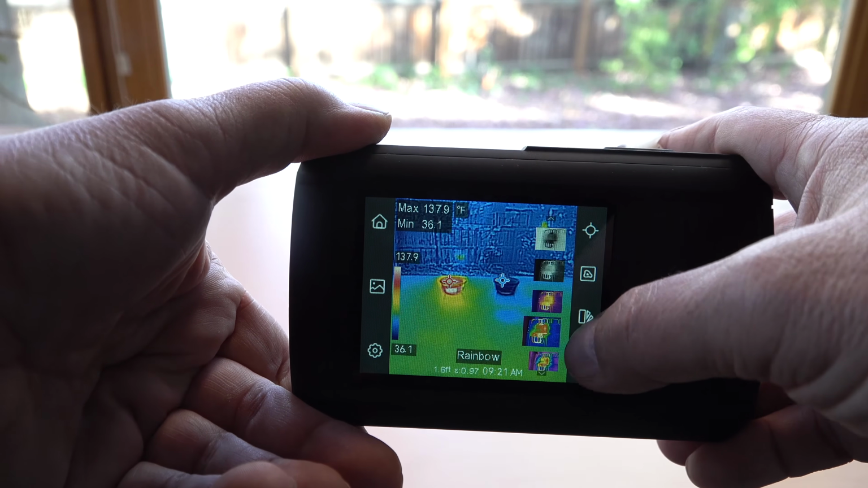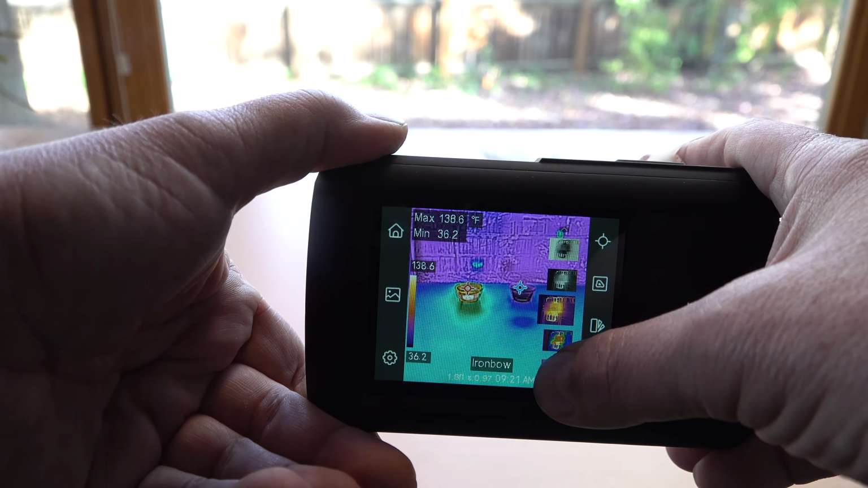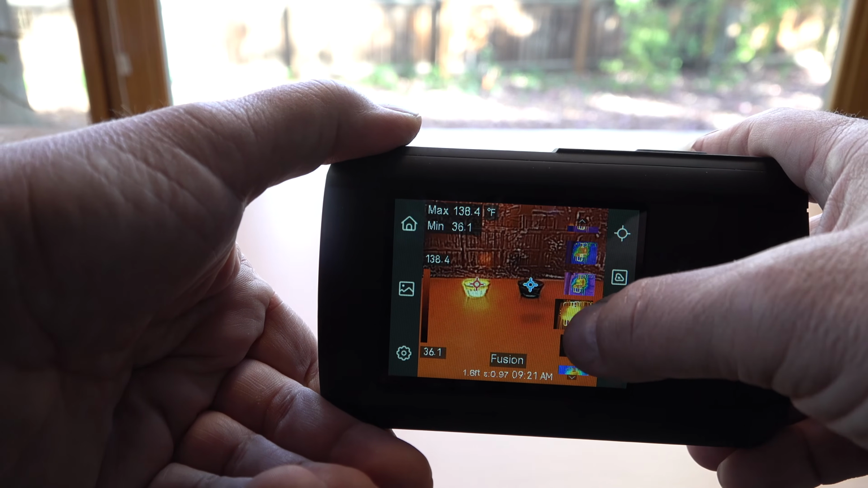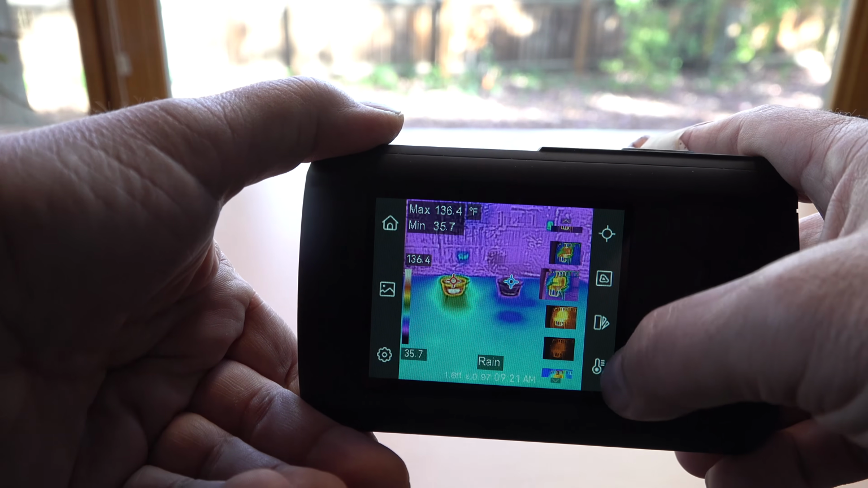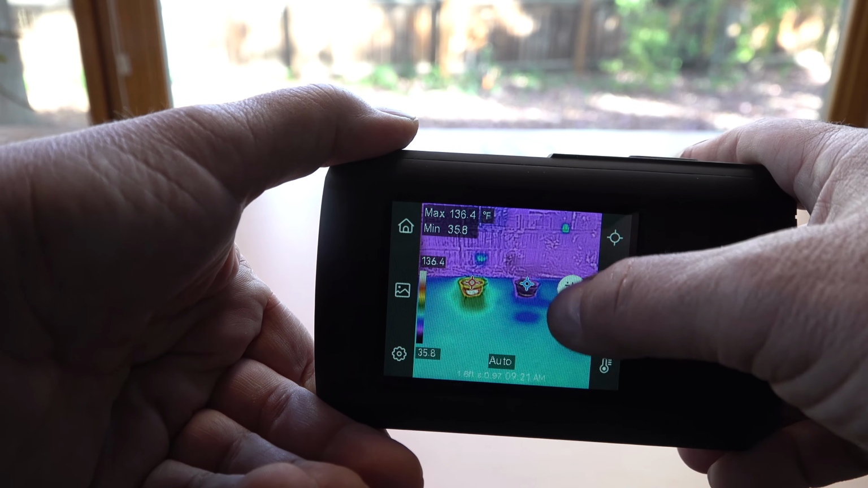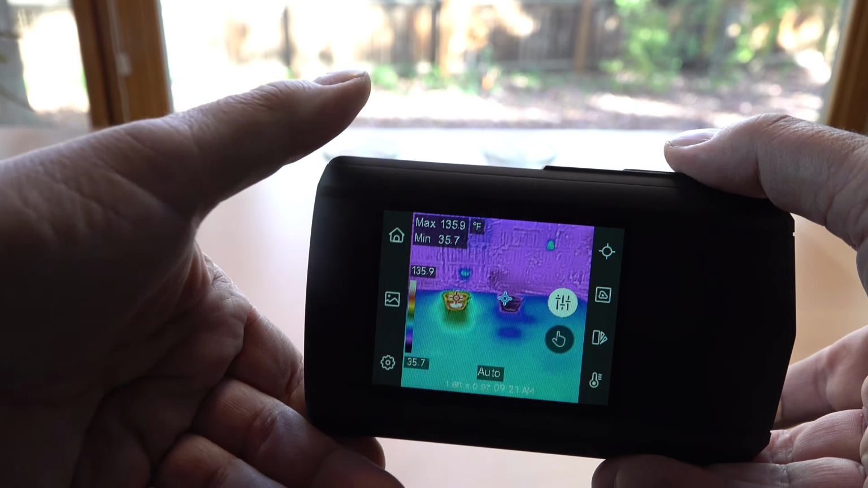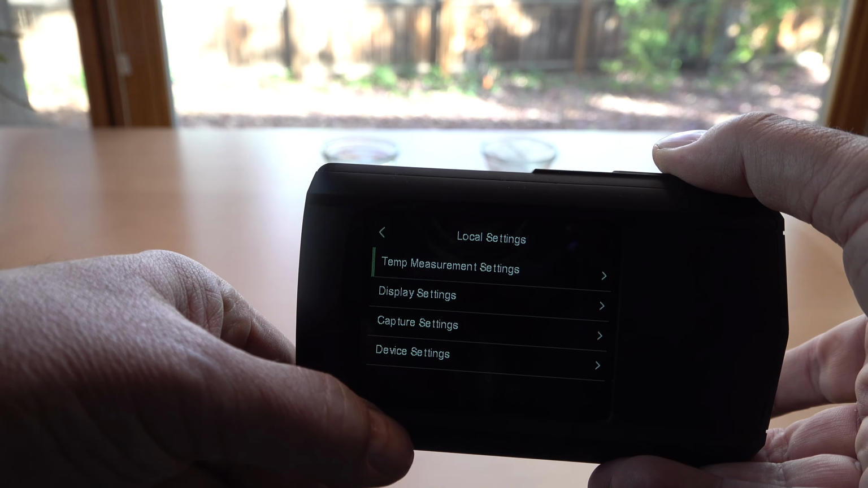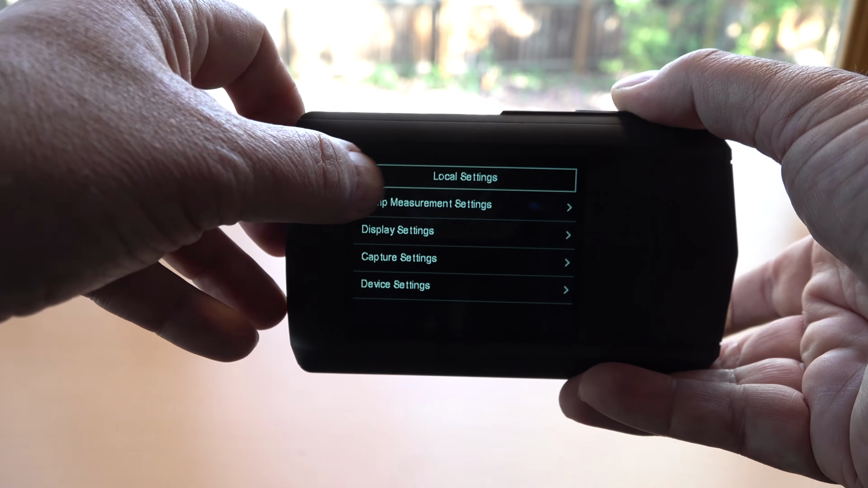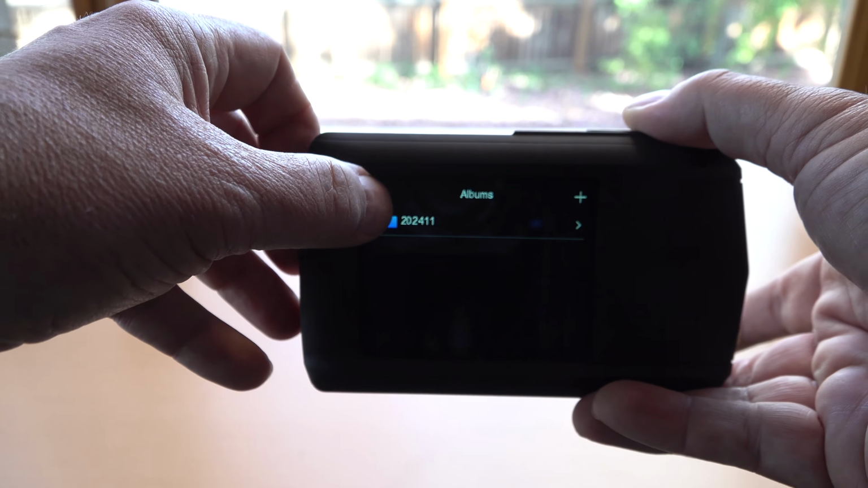And then you can switch here, and we can try different color palettes. And you can see how that makes it more or less obvious what's going on. Rainbow actually seems to work pretty well. And then here's some settings you can have in terms of how things are set up. And we're going to go over to settings, speaking of which, and just real quick, here's some of the settings you have here. And I'm going to go back and we can look at saved images.